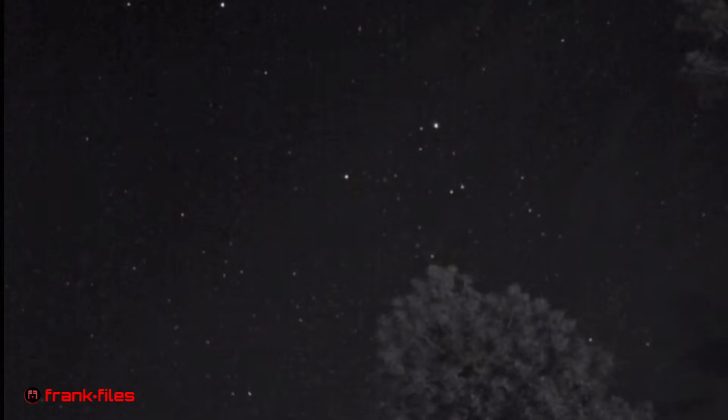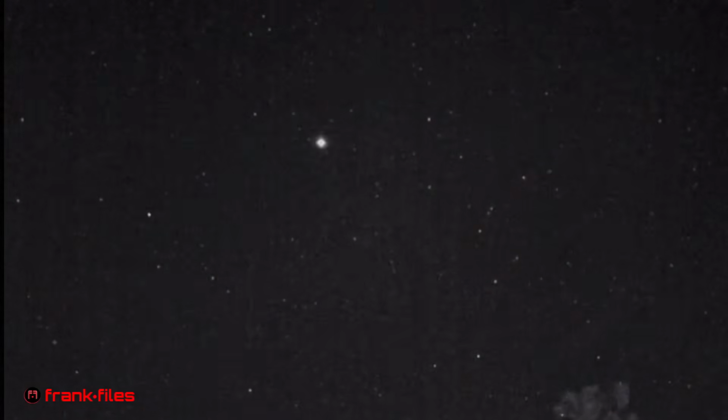It's not doing anything crazy, so I'm going to go back this way. Well, there's another one flashing and moving. That's got to be a plane. Oh, and there's something behind it too, but not moving as fast. So everything to the left of the screen is west. When I go right like this, that's east, somewhat.